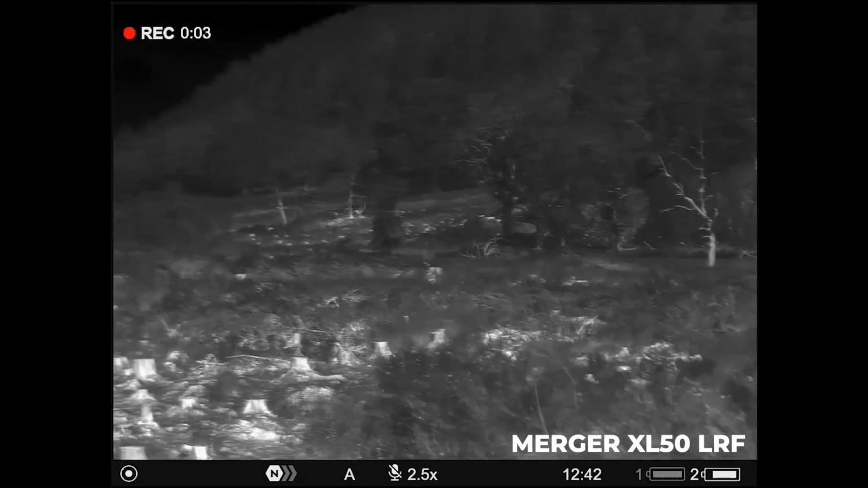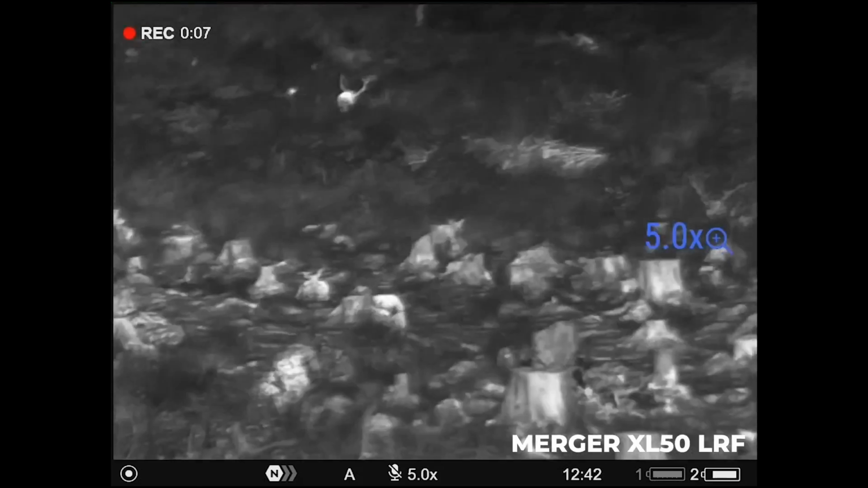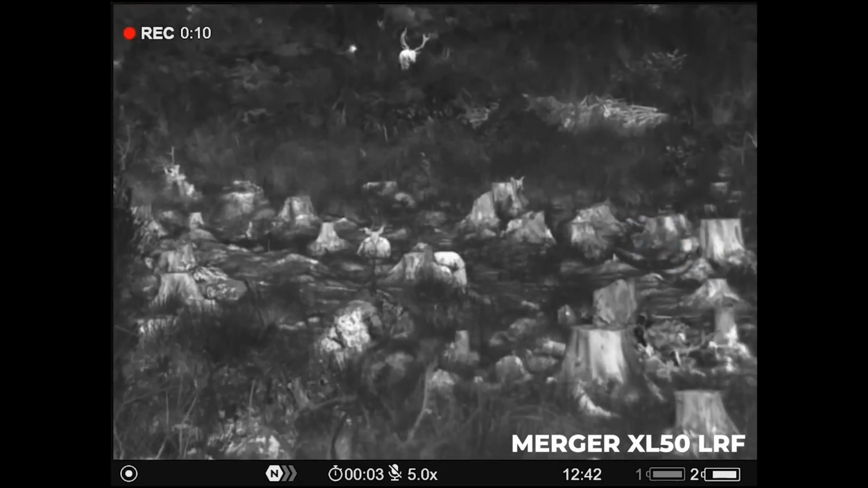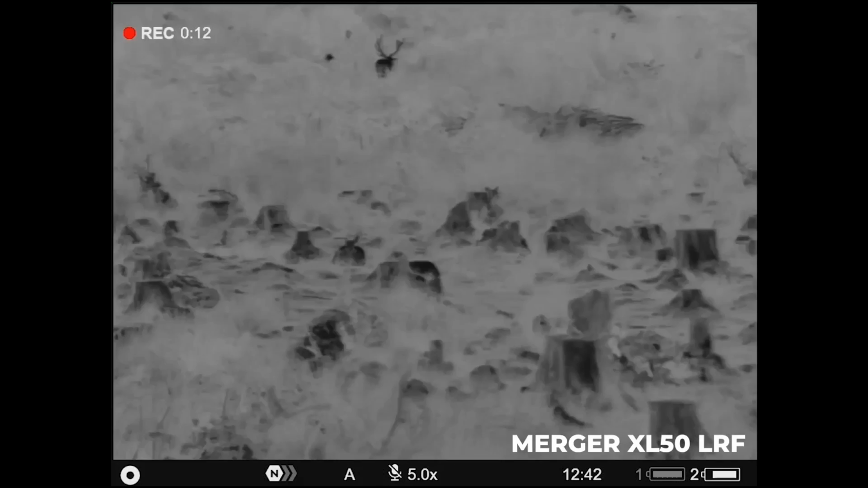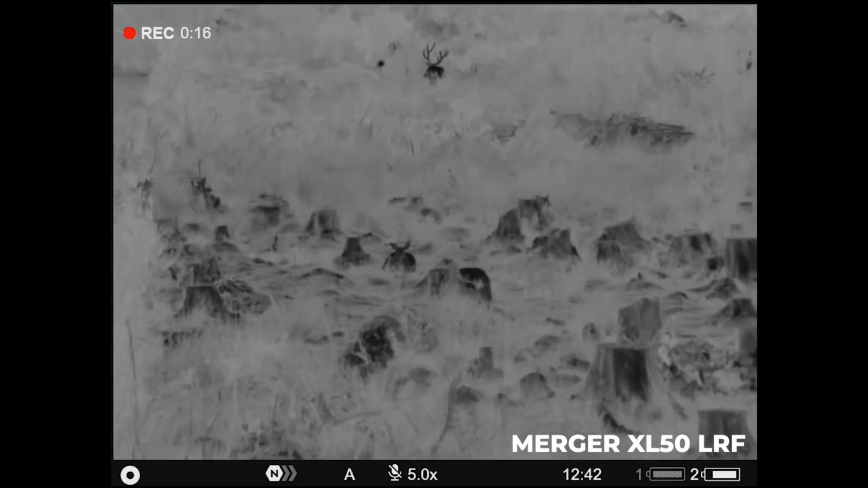You can still see the outline of the trees. You can still see the outline of the deer. That's what you gain with the bigger sensor rate. So yeah, just a little side by side there, just to see the two, once you zoom in through it all, how they function side by side.